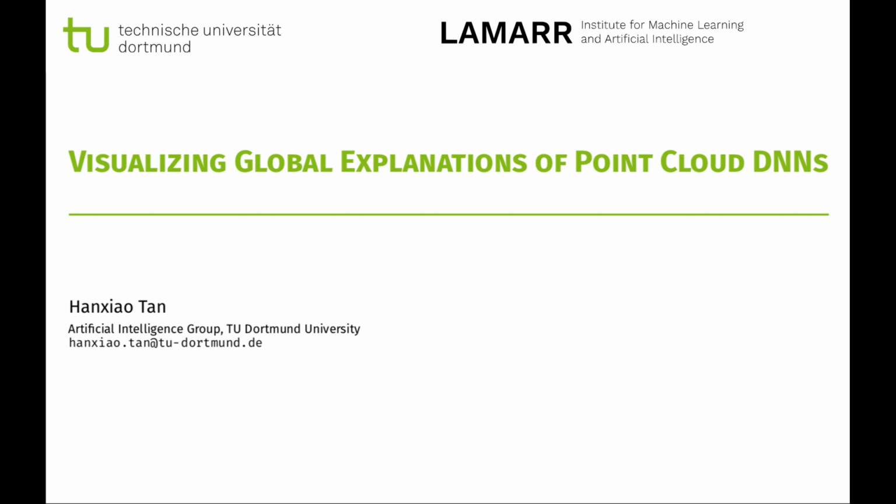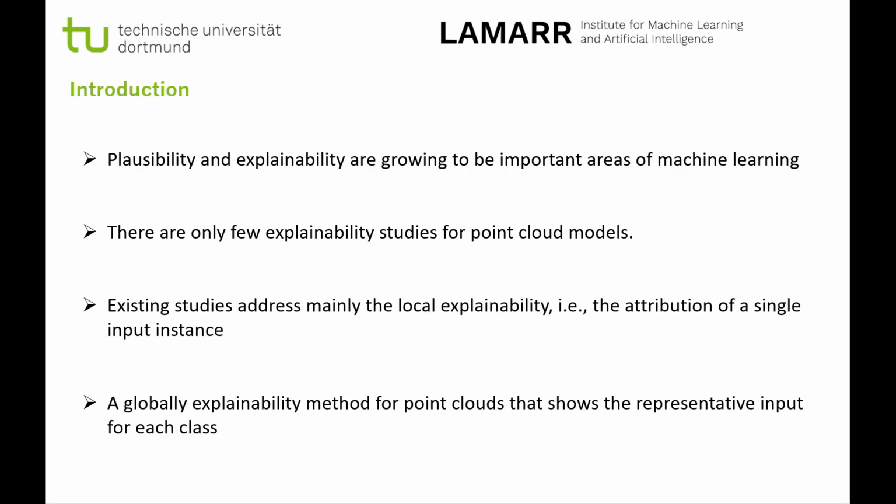Today it is my honor to present our work, Visualizing Global Explanations of Point Cloud Deep Neural Networks. The main purpose of this work is to fill the gap of the explainability for point cloud models. A global explainability approach is proposed that generates instances representative of the entire dataset in the model, which is different from the local explanation that focuses on a particular prediction.